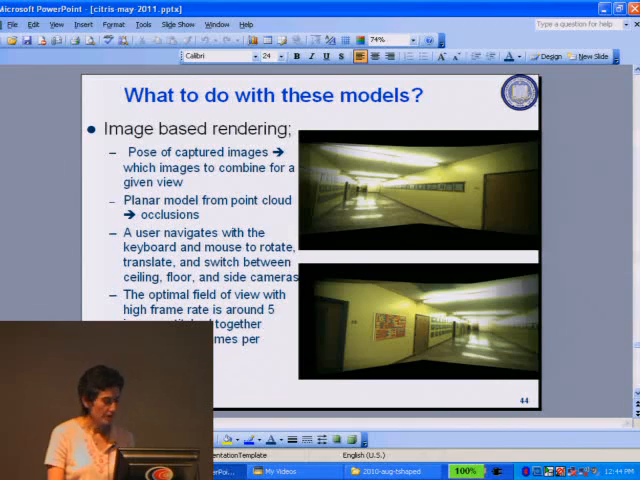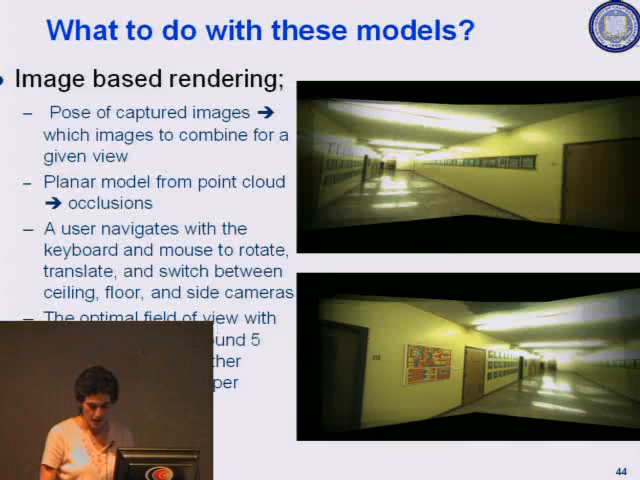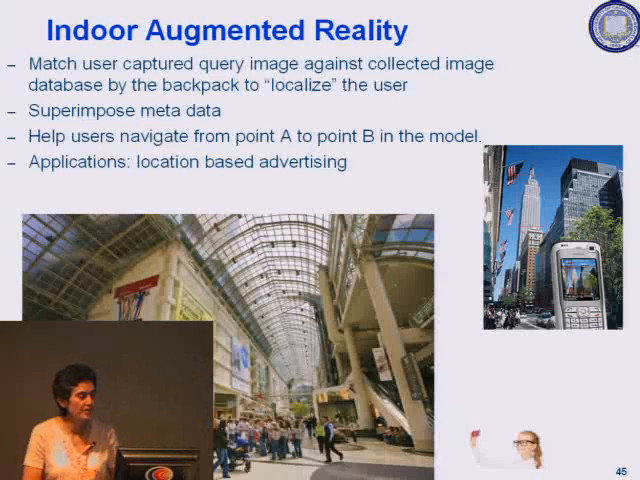What about if we keep the questions at the end? The next thing we can do is indoor augmented reality.